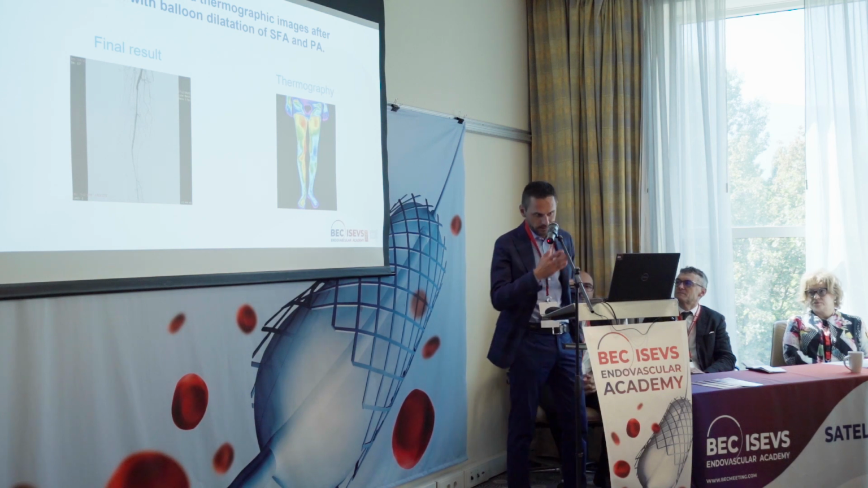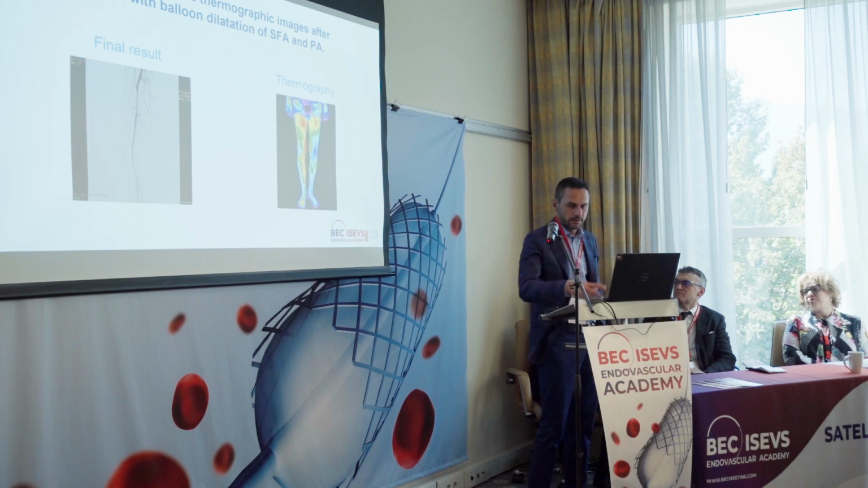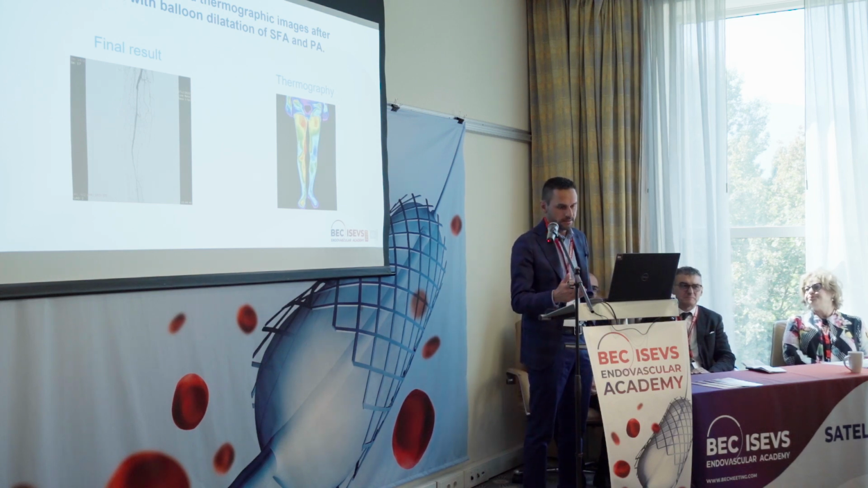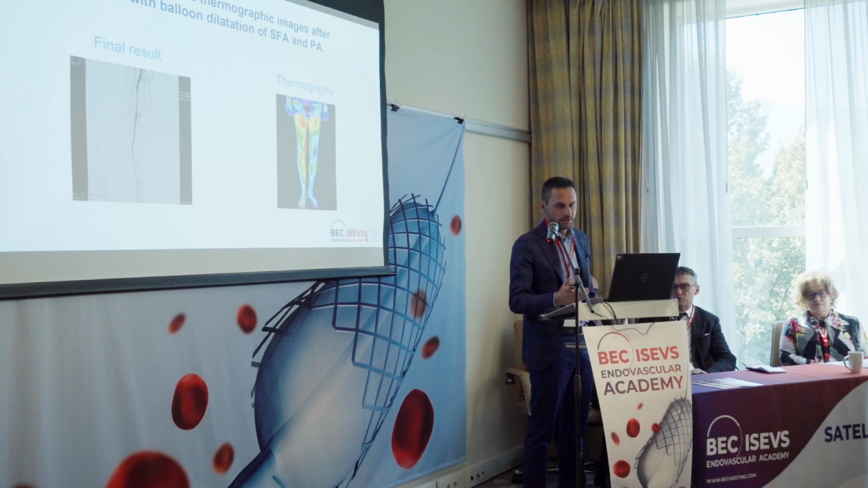I take this patient because it's very important to see the zone of the anterior artery. It's still with low temperature. We see the angiozone of the posterior tibial artery. It's with very good temperature.